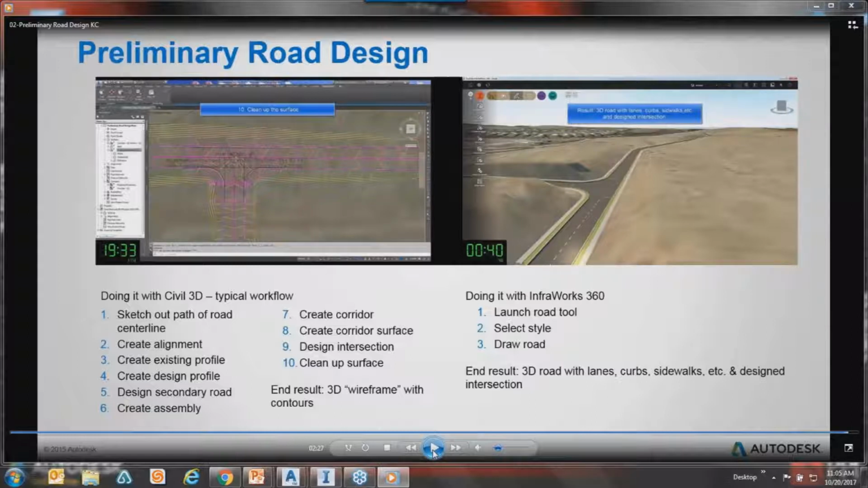So what they did from those 10 steps, on the right-hand side, is launch the road tool, and you just start drawing. When the roads connect to one another, they're intelligent, they see each other, and they automatically make your intersections. You can see that on the right-hand side there, where you can see the different striping, the stop line, all of that, and then the roads go right in.